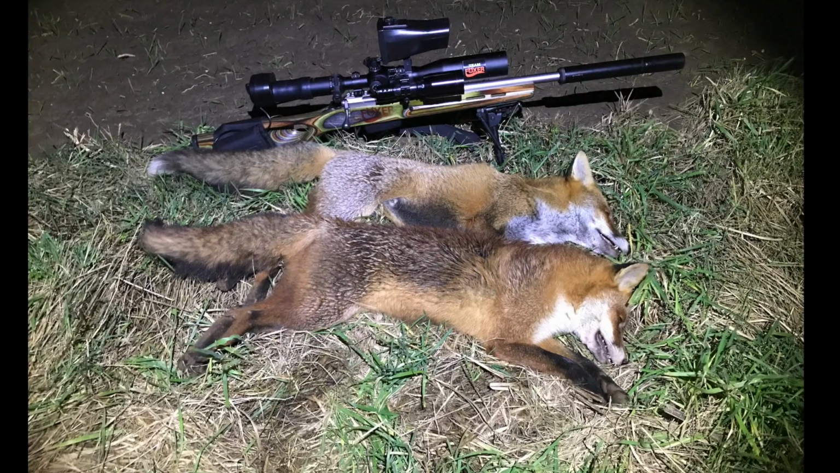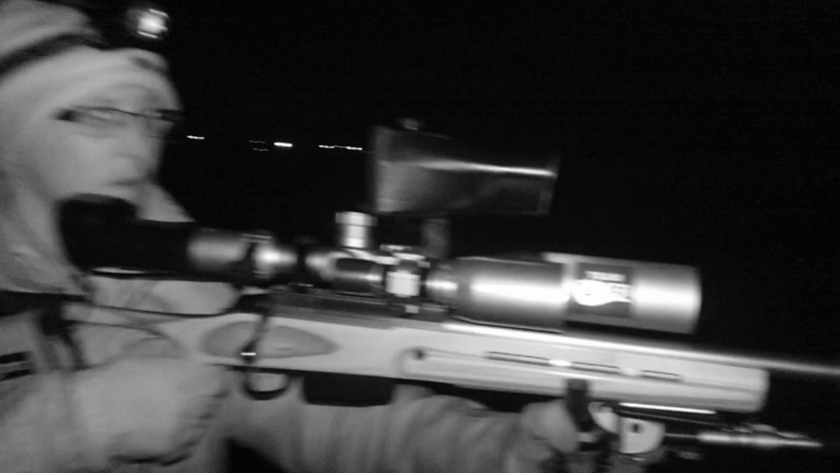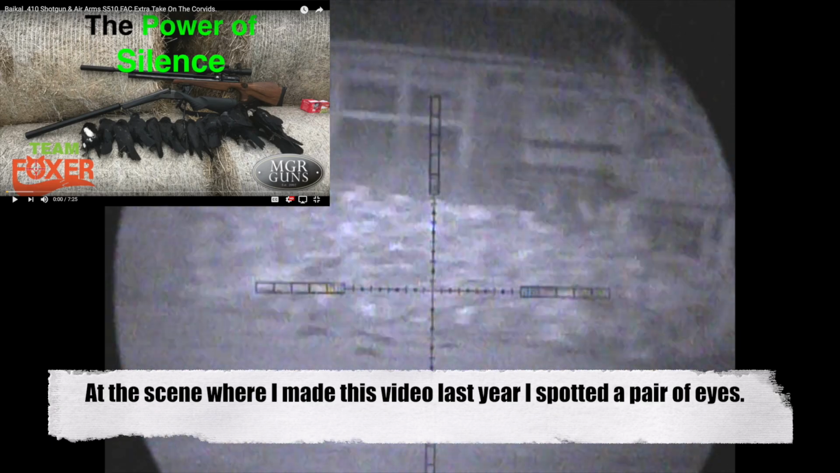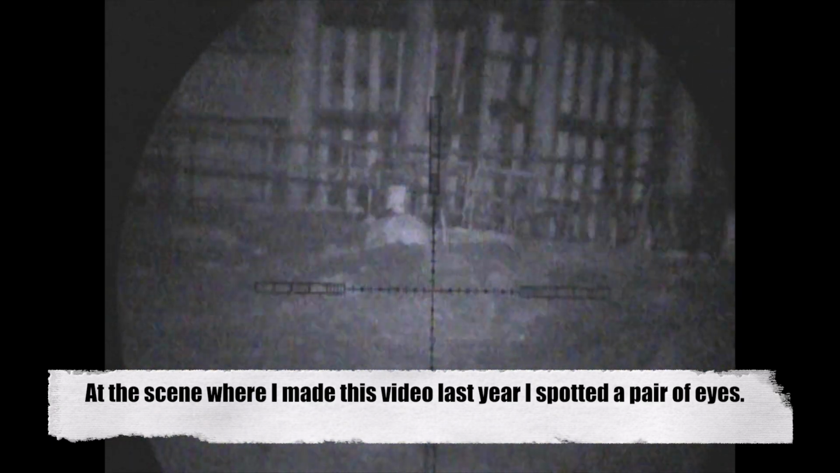No pressure with the gamekeeper there watching over my shoulder, but a great result nevertheless. Okay, so a couple of nights later I head out for a mission onto a neighbouring farm to see what we can see. Having shot a fox but not managing to hit the record button, I spotted a pair of eyes on the way home from the farm shop.